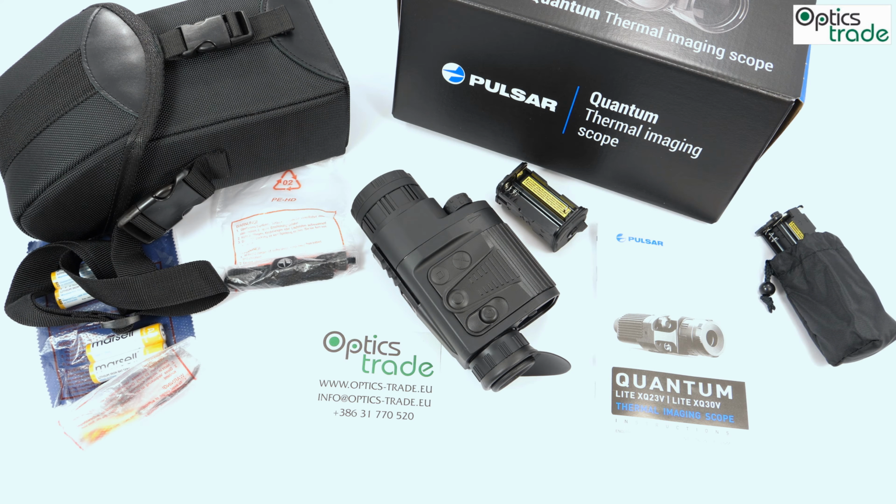So if I make a short summary, what is good with this device? Well, it's the best optical performance you can buy for this money. Even if you raise the bar to, let's say, 2,000 euros, it's still the best optical performance you can buy. The field of view, 29 meters, is just great for scanning of the landscape and seeing warm animals or warm objects at a really long distance.